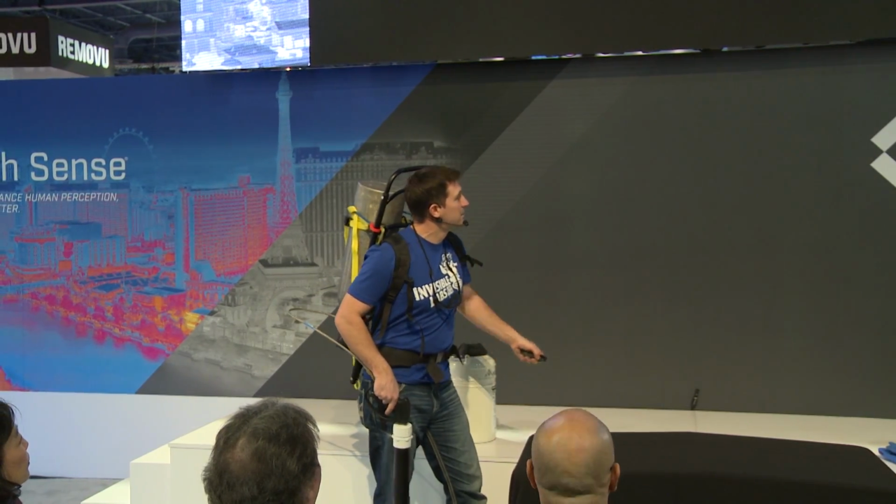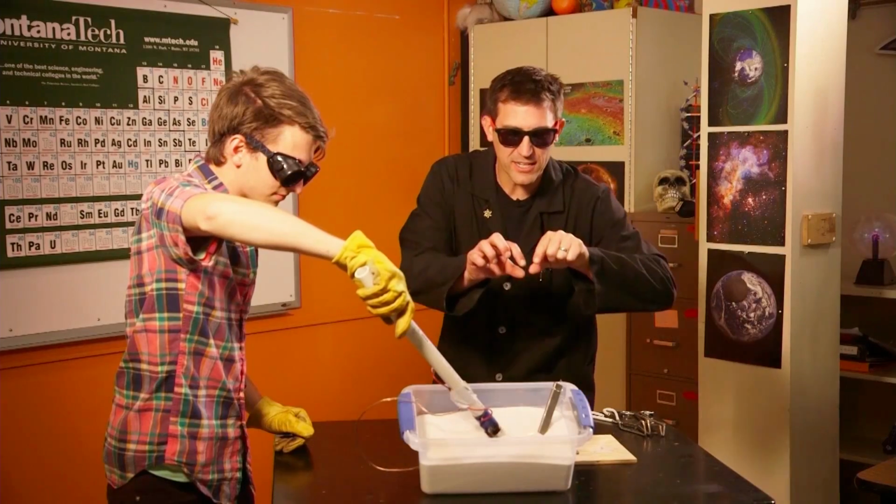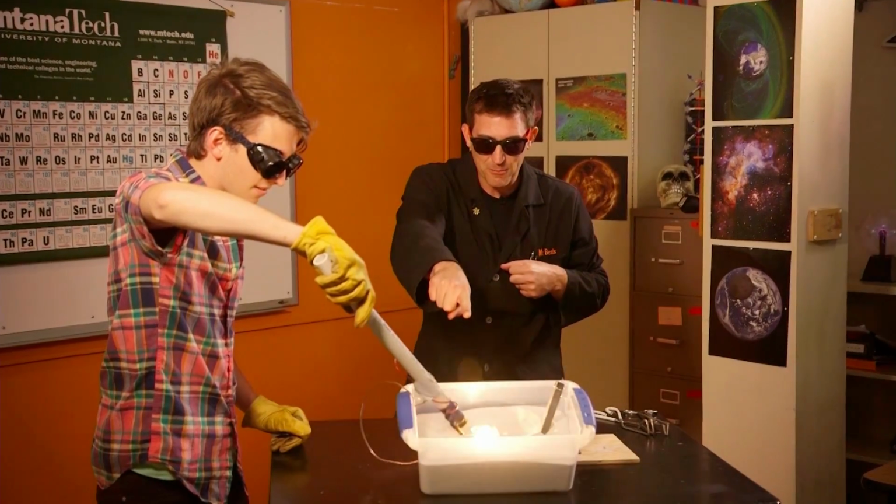You can see it stretching out across there. You see that? Like a glow underneath the sand. Yeah, look, it's coming up to the top.